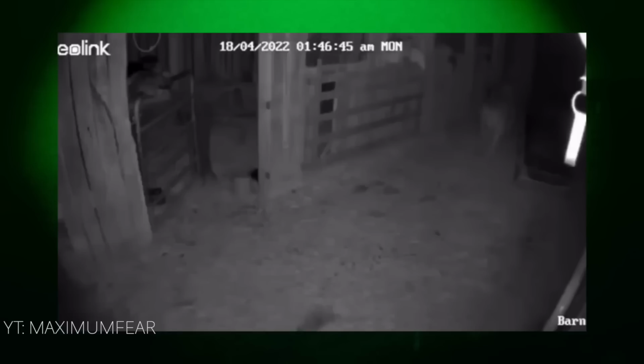For our next clip, we're heading back to the Appalachian Mountains. An uploader was asking for help identifying some gruesome screaming they heard. They explained that they don't have any neighbors and there are no native animals that would make this sound. Here's the sound captured by the trail camera in their barn. Insane if you ask me. Does anyone have any idea what this could be?